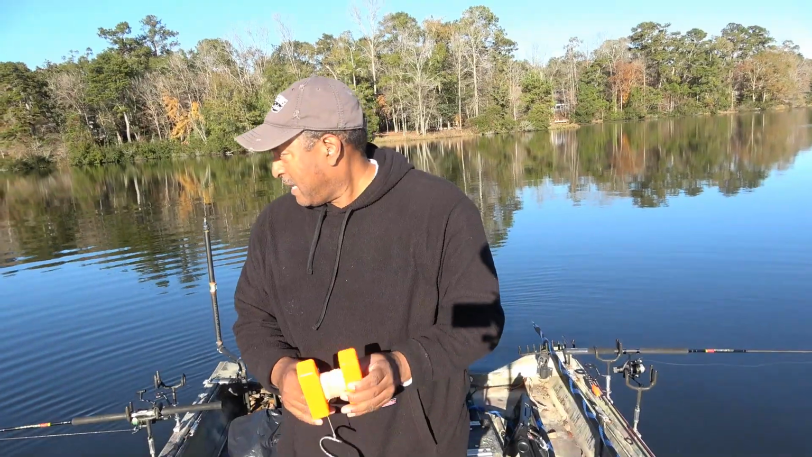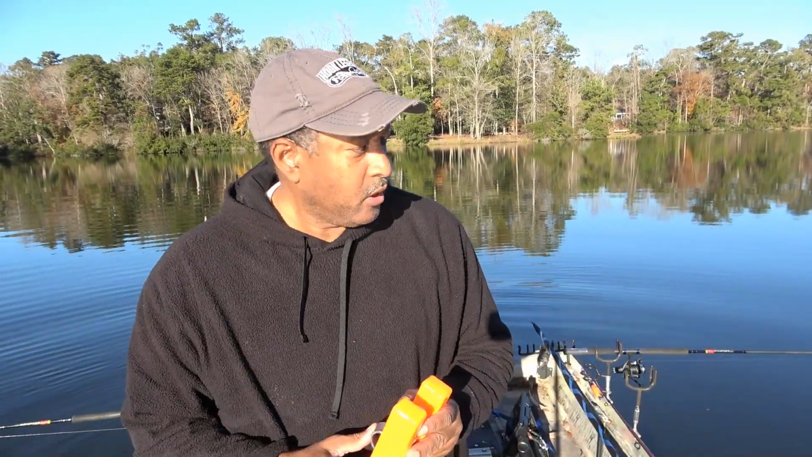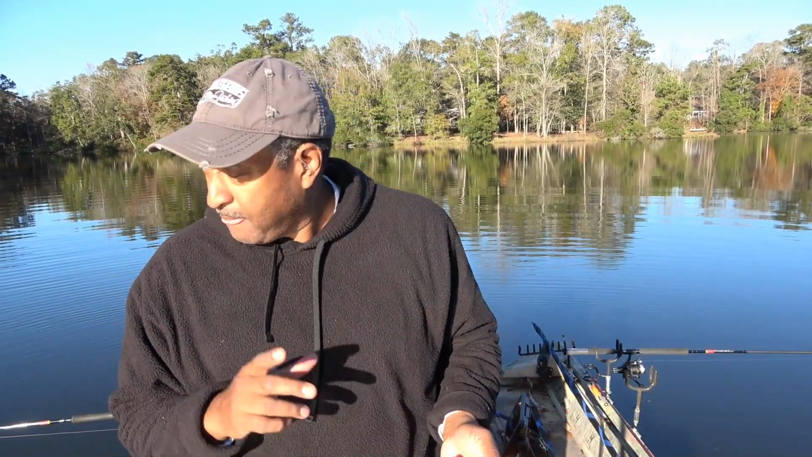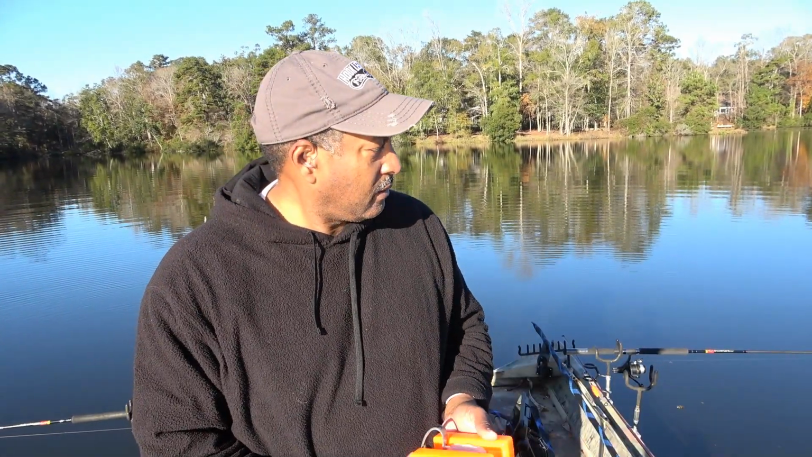I can't emphasize enough the importance of having your marker buoy ready. I was passing through here and I saw a few fish down there on the bottom. Actually, a gnat flew in my eye. I was trying to get it out. I looked up, saw a small school of fish. I keep this marker buoy always within hand's reach. I grabbed it, tossed it out, and I caught 3 or 4 fish here off of this.